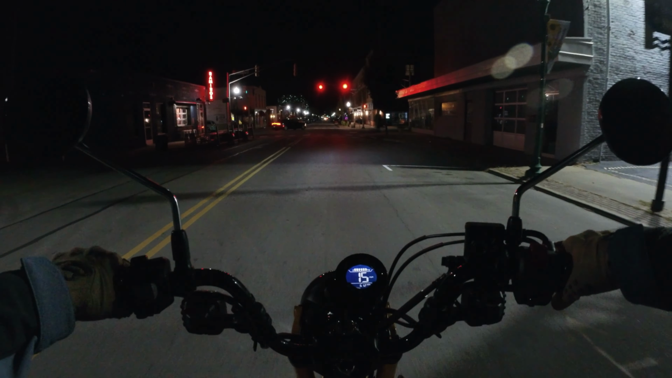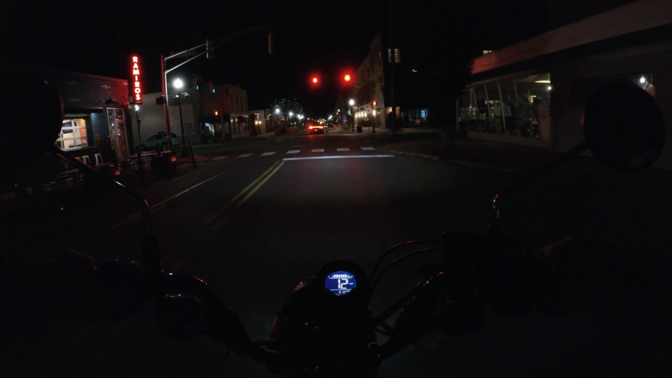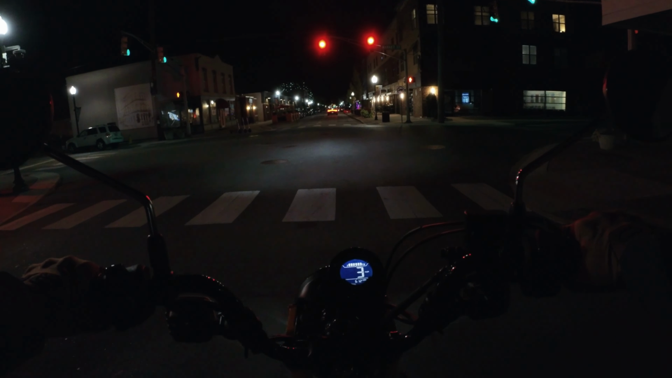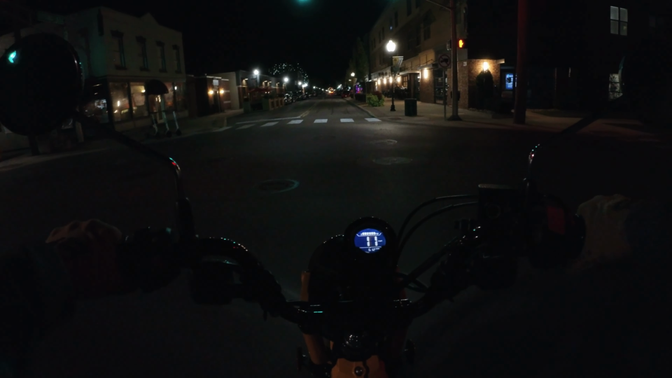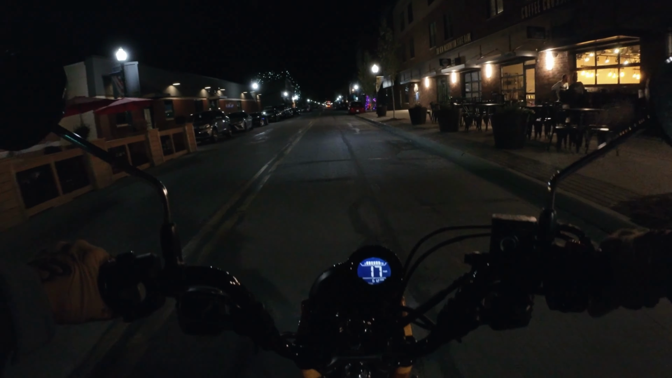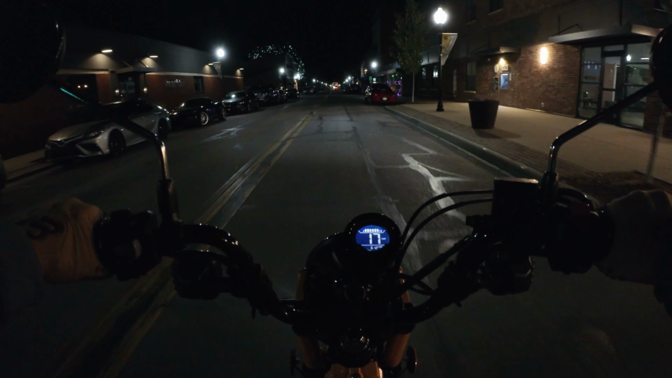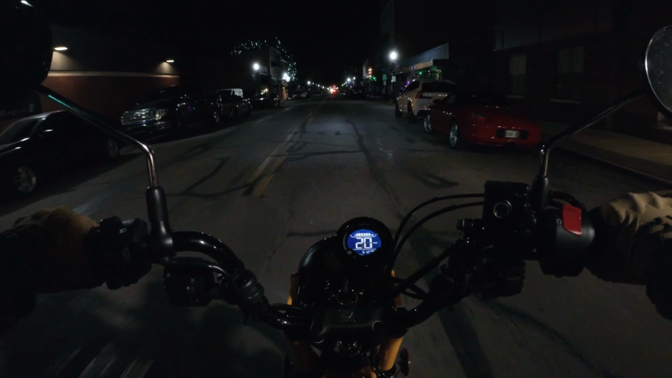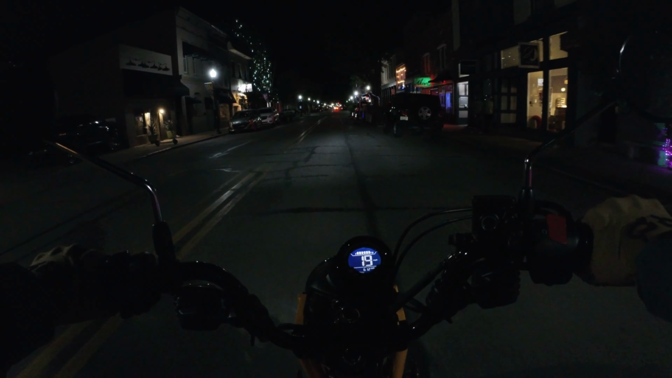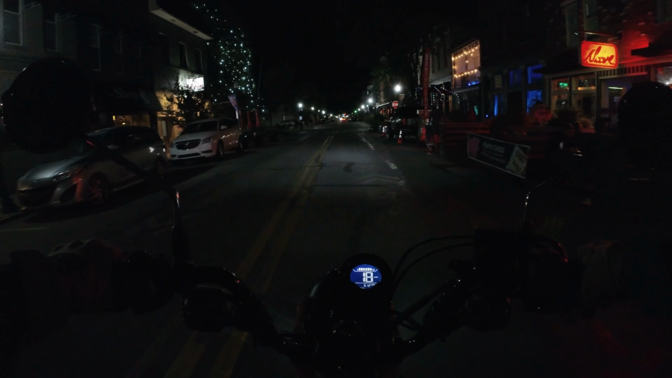Like the full round trip is like 26 miles, but you do get to cross more than one state and multiple cities. So you can go from Louisville, Kentucky to Jeffersonville, Indiana, to Clarksville, Indiana, to New Albany, Indiana, all pretty easily, which is pretty cool. So there's some lighting around here in honor of Halloween.